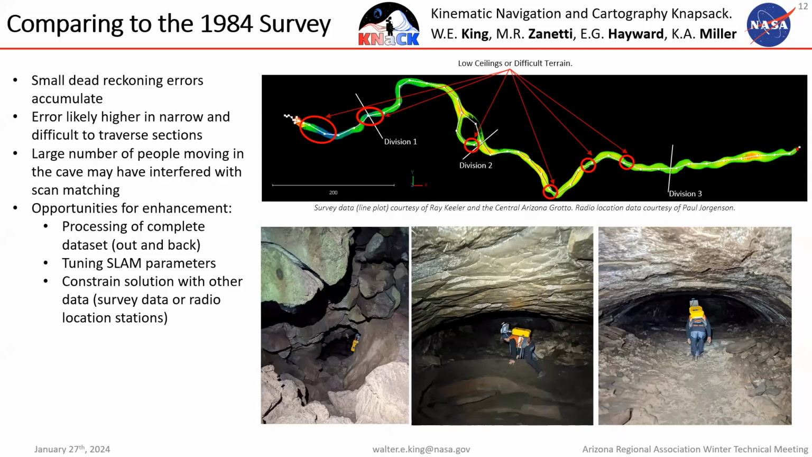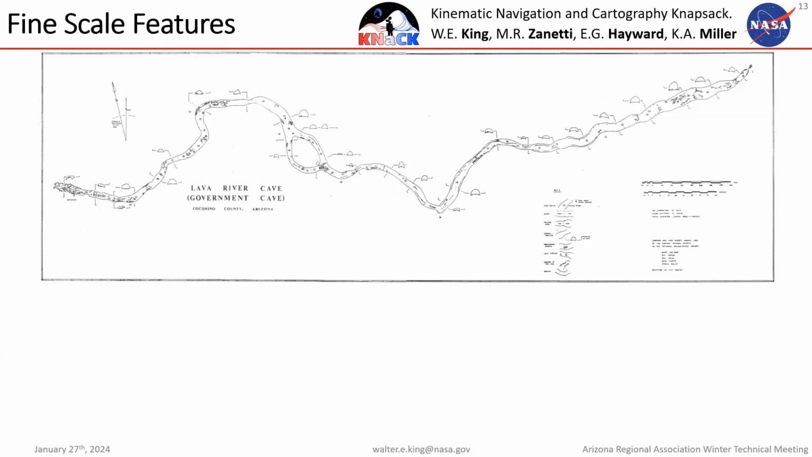We're also curious if there are different parameters in the algorithm that we're using that we could tune to be better suited to mapping in cave environments. Then lastly, at some point, we're interested in seeing if we can take other data sets, things like radiolocation points or survey stations, known locations from other ways of mapping the cave, and constrain how the algorithm converges on a solution with those to get a better global accuracy. And Ray, if you'll advance again.